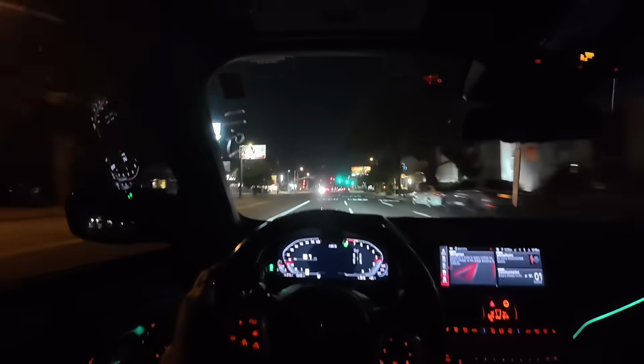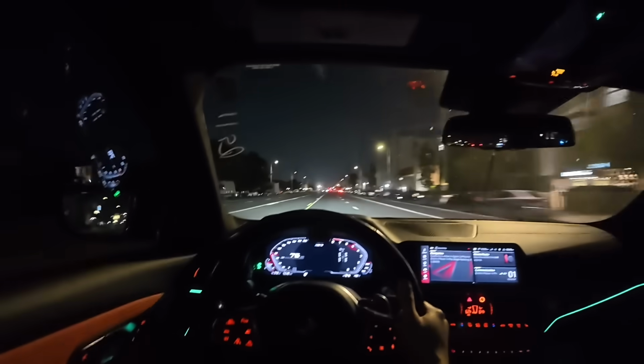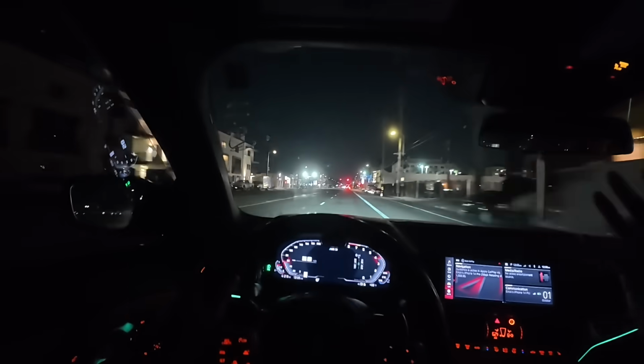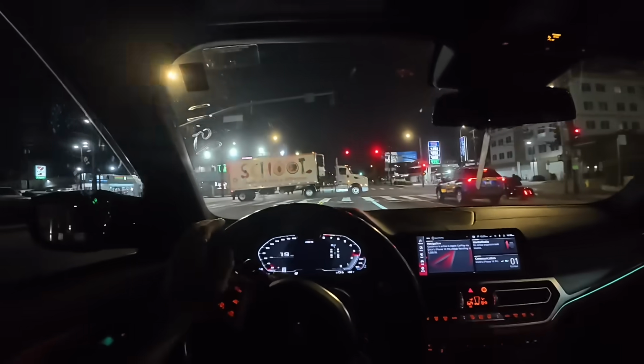Not sure if it sounds better with the windows up or down. I can never really tell. You guys gotta let me know. So I guess this is windows closed. Windows open. Windows open is better, but you can also hear the wind coming in, so it's less clean audio, but you can hear the car more. I don't know. We are gonna go under a tunnel though, so that's fun.